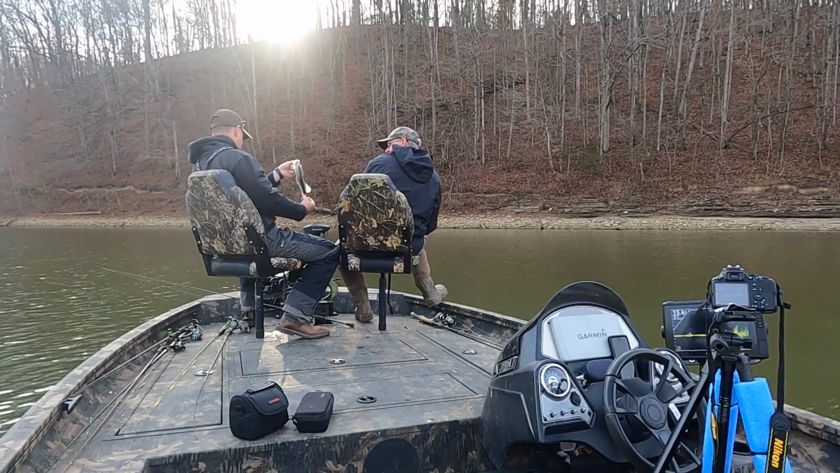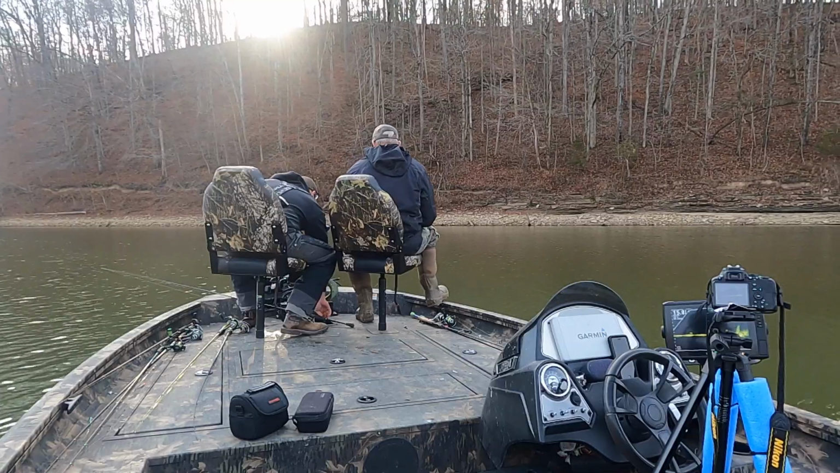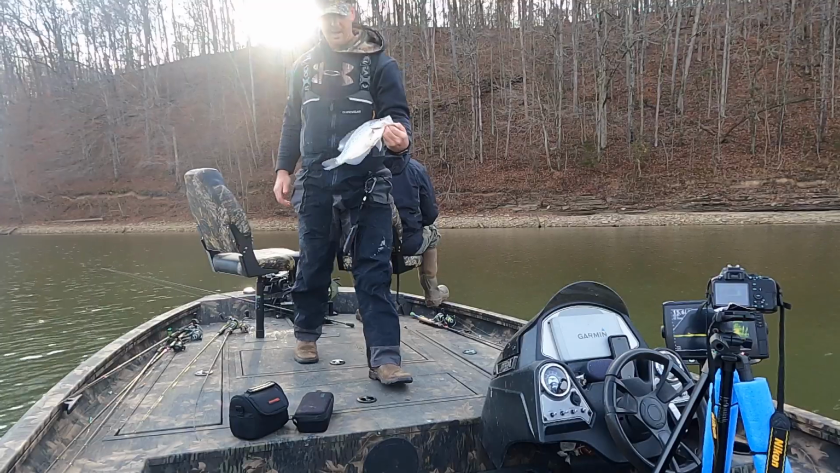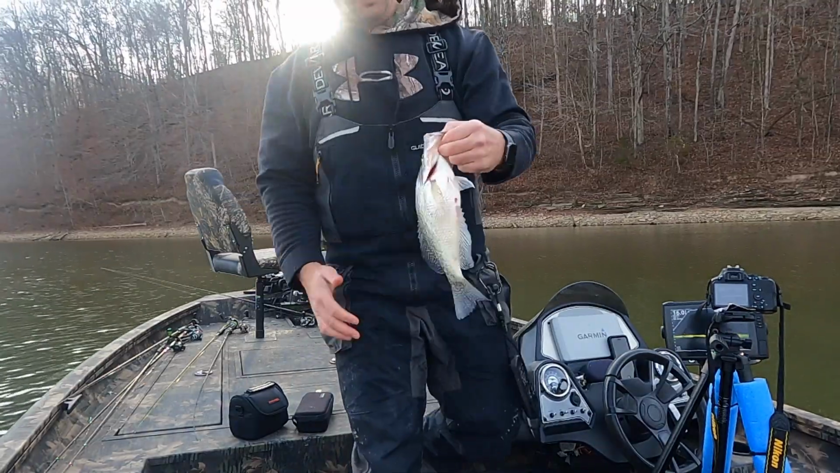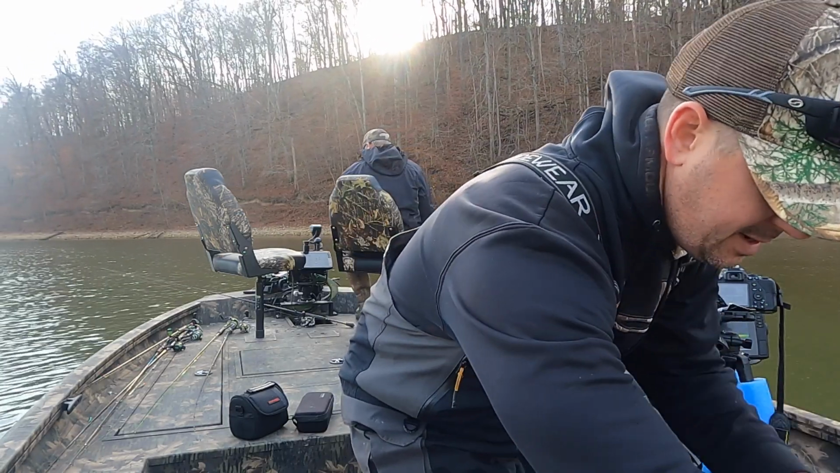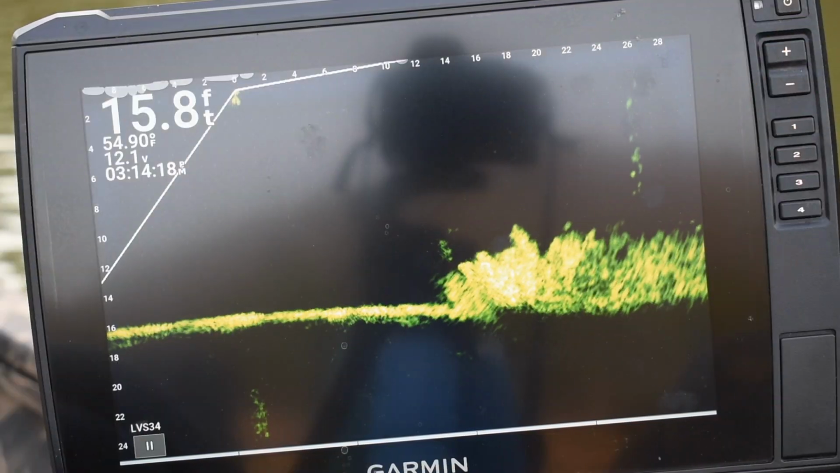Look at the belly on it. Yeah, you're welcome. That's what I do. Catch big fish. Look at that right there. That's a good Green River Lake black crappie. Look how fat it is. They're eating up. They are definitely feeding up.